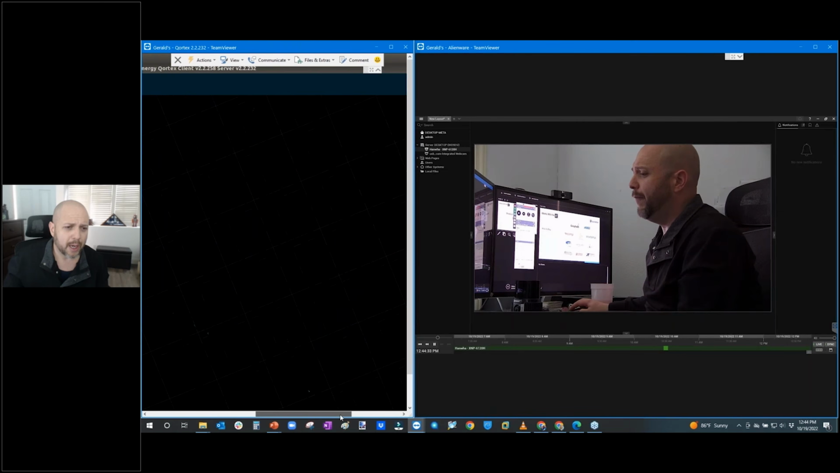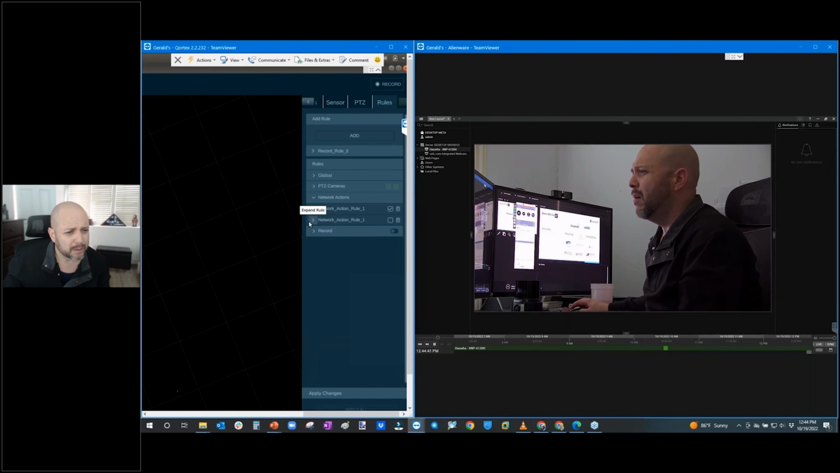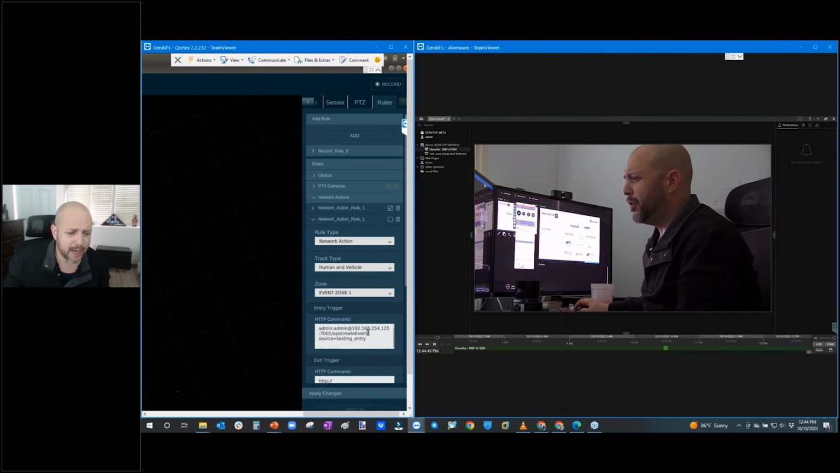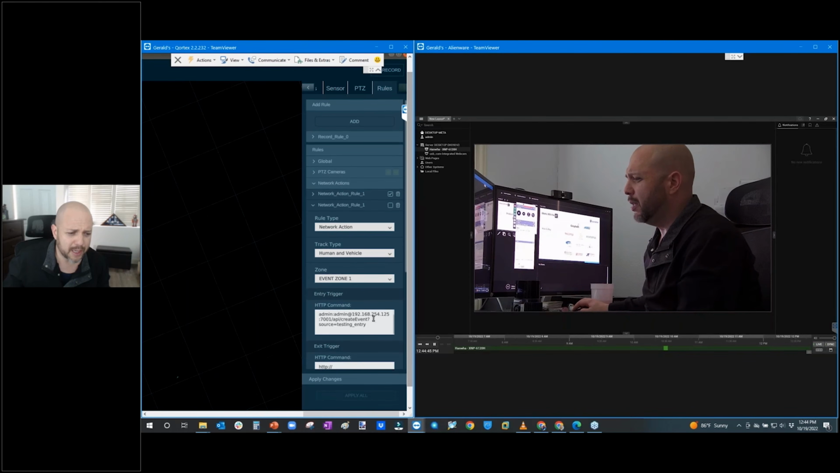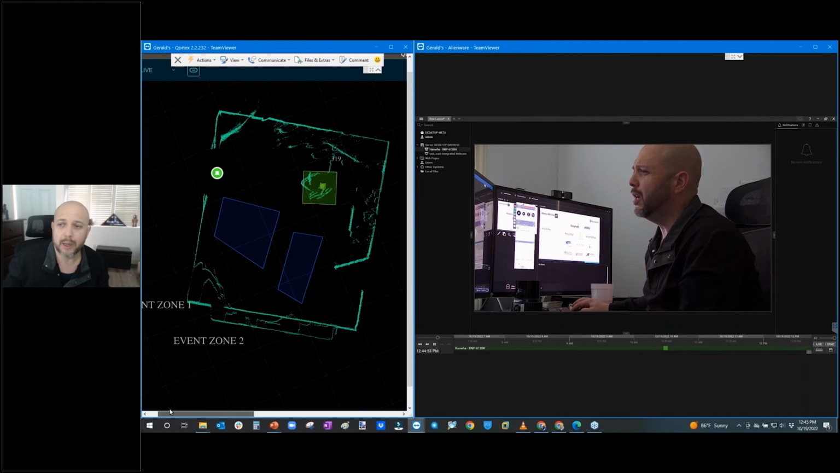Now, before I do that, I want to show you inside of my rules section. I've created the rules in here to push directly into my NX instance, as you can see right here. So anytime I enter the 3D zone, it's going to push, and whenever I exit, it's going to push to this endpoint as well. So that's what you're going to see here momentarily.